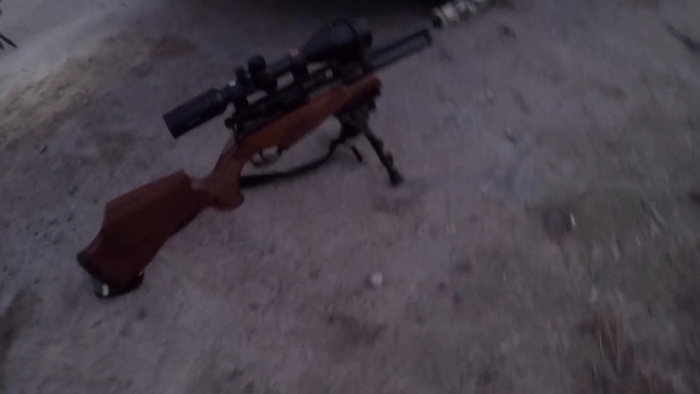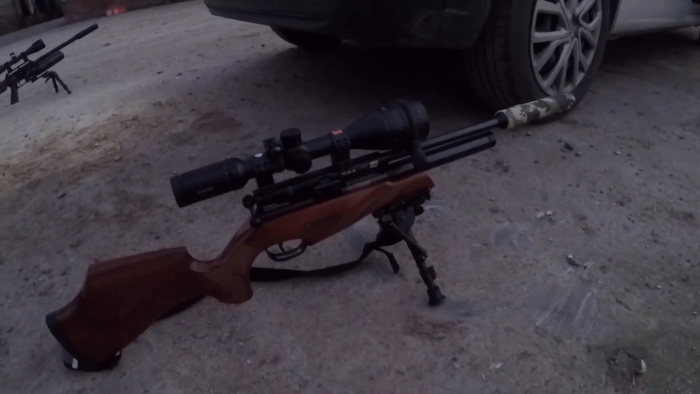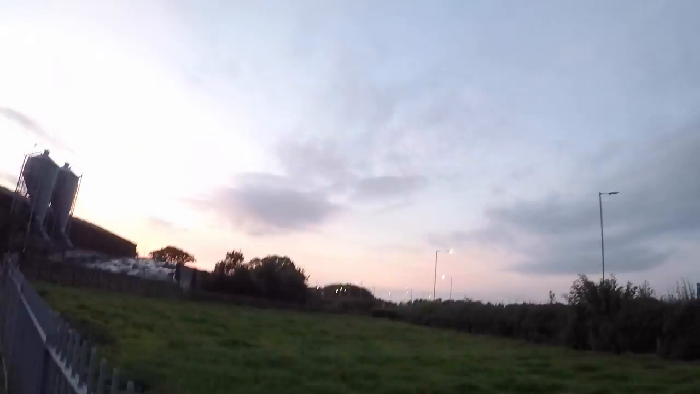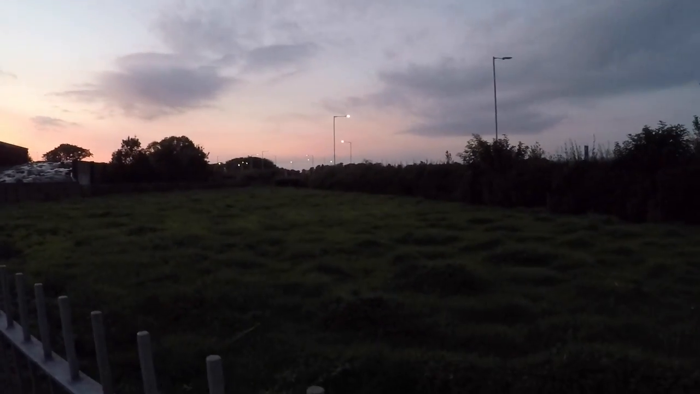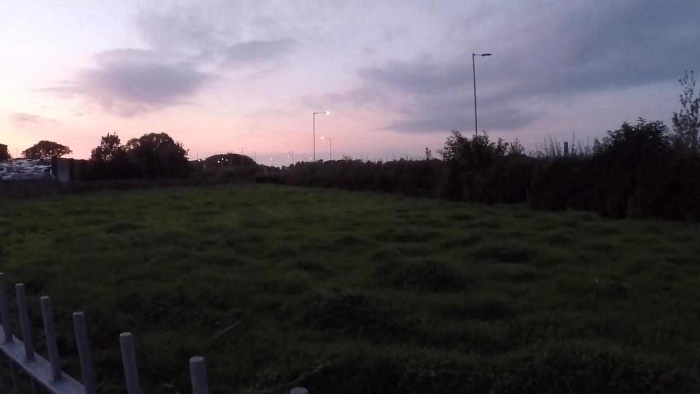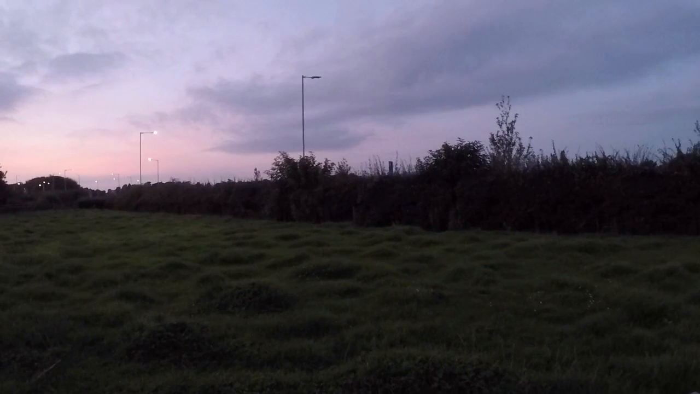Poor little fella. Here we go. Lofty has just arrived. You can see it's just starting to drop, that daylight. Definitely the pod is needed now.